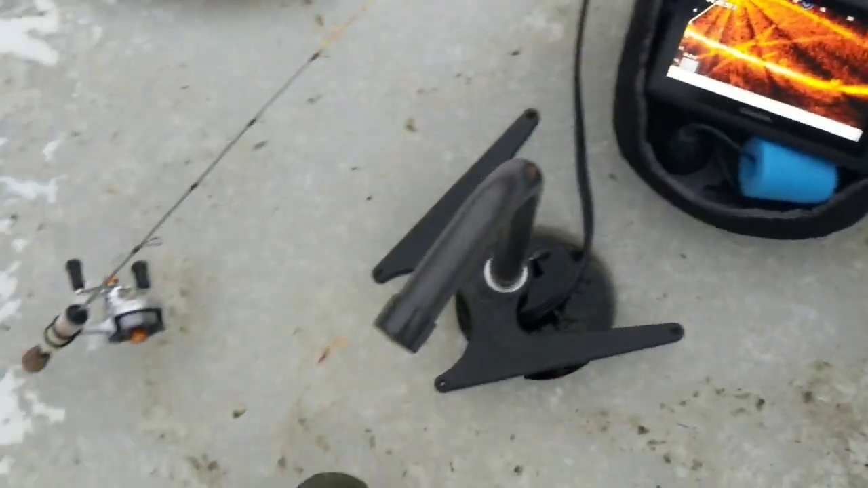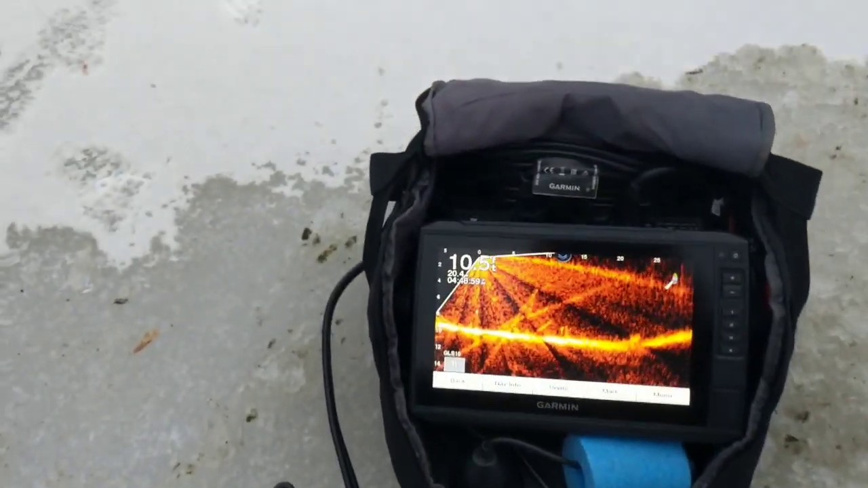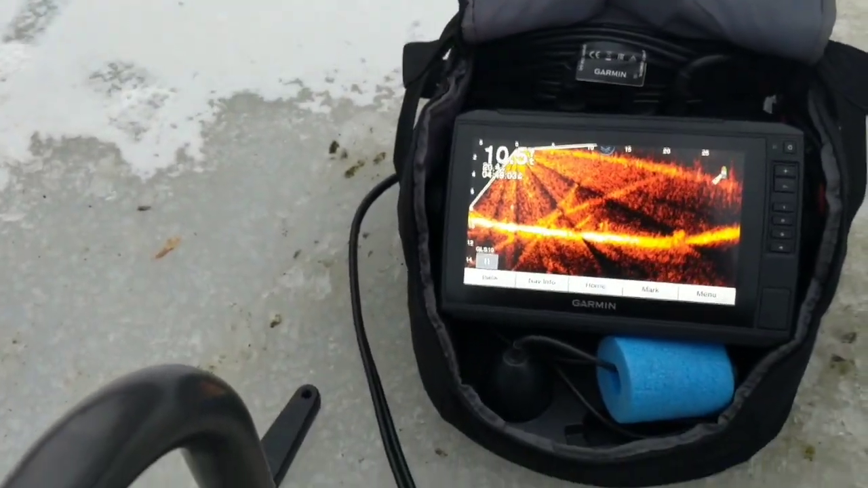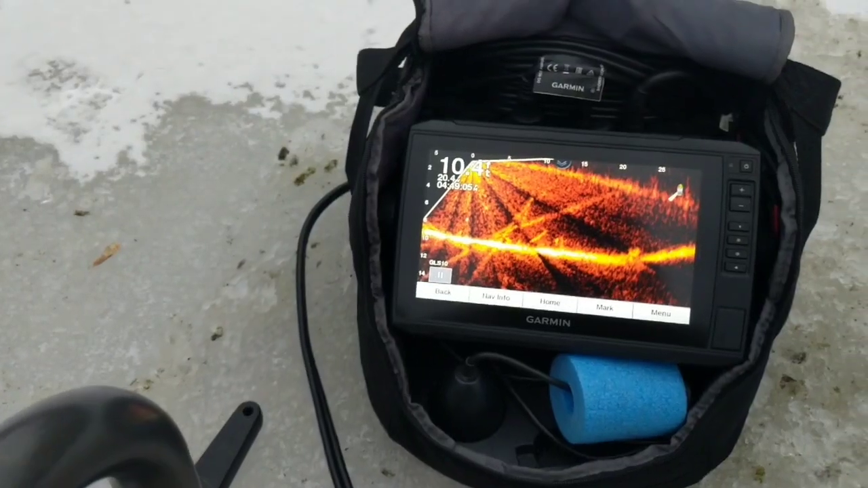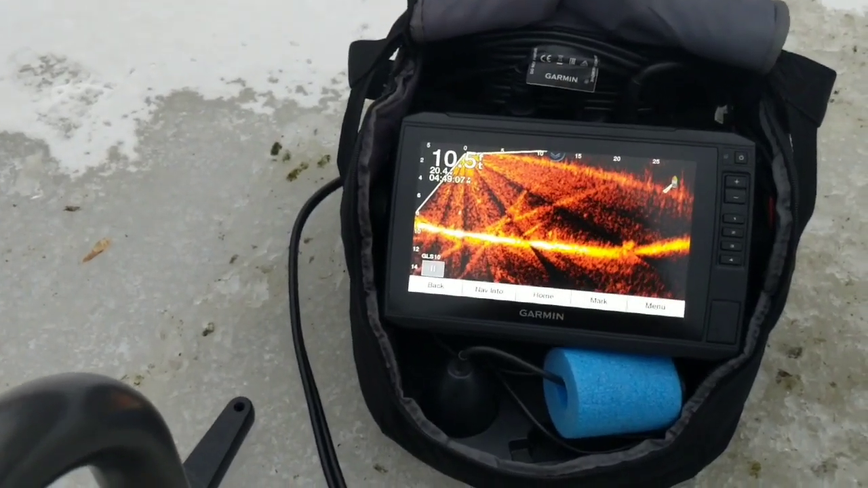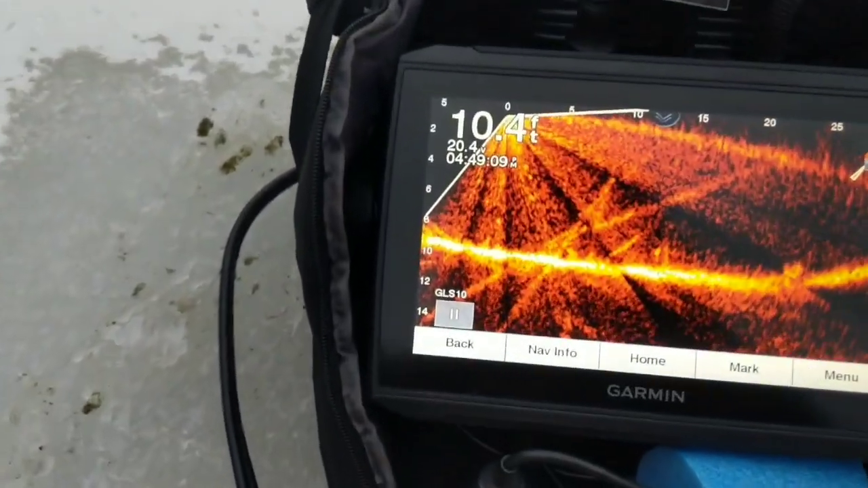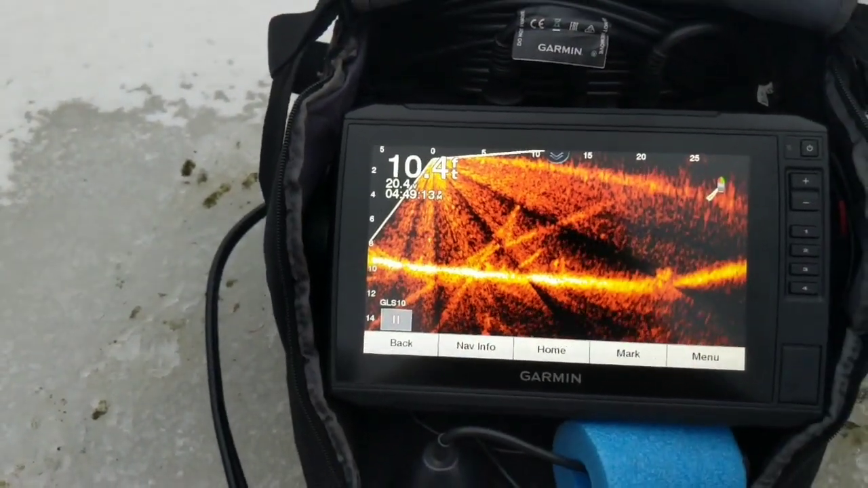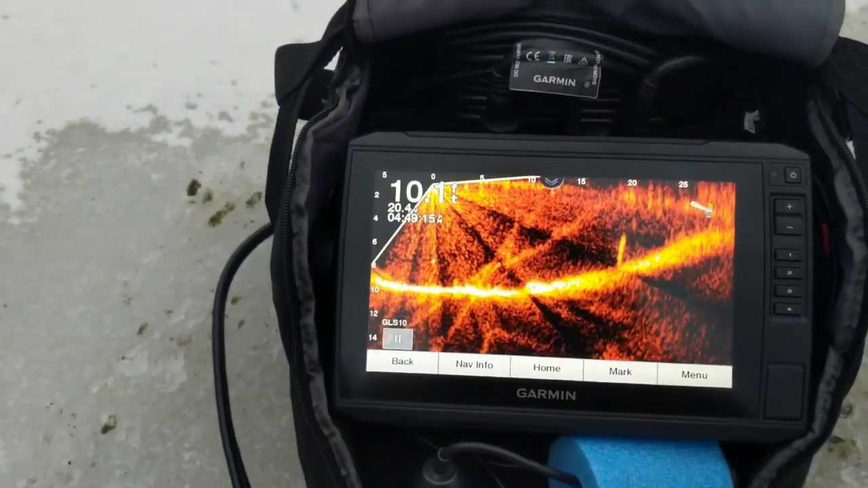So I got my rod here. We're in 10.5 feet of water. The water was kind of low when it froze. And I think I have a 5mm VMC jig on. Okay, you can just start to see my jig there, but you can't see much else. I mean, there's just nothing but clutter.